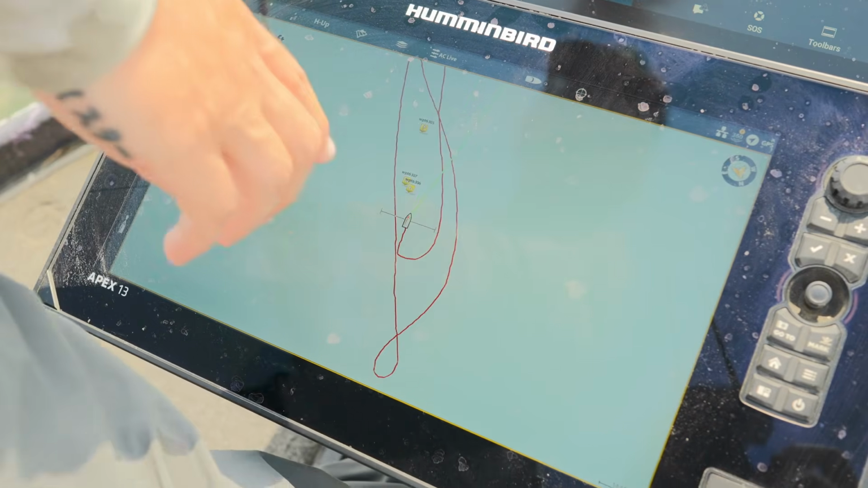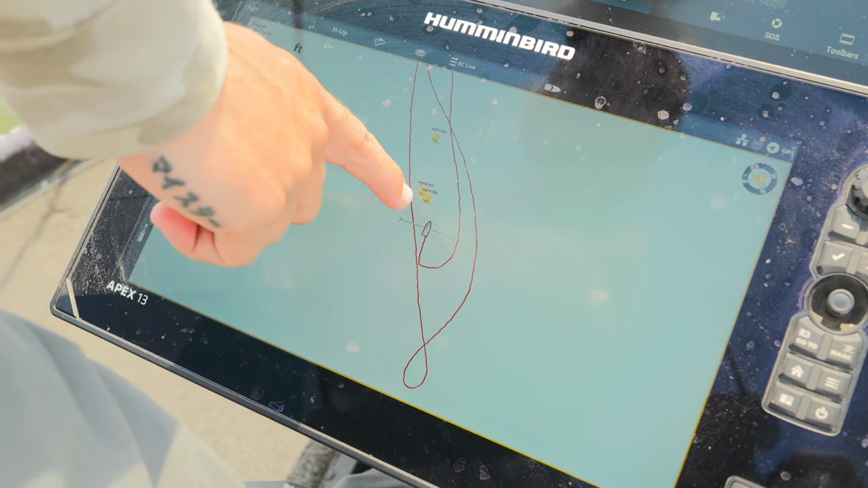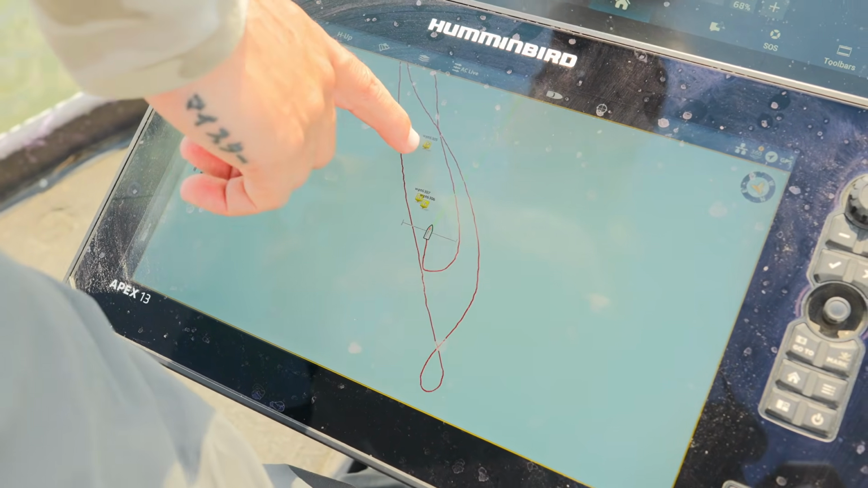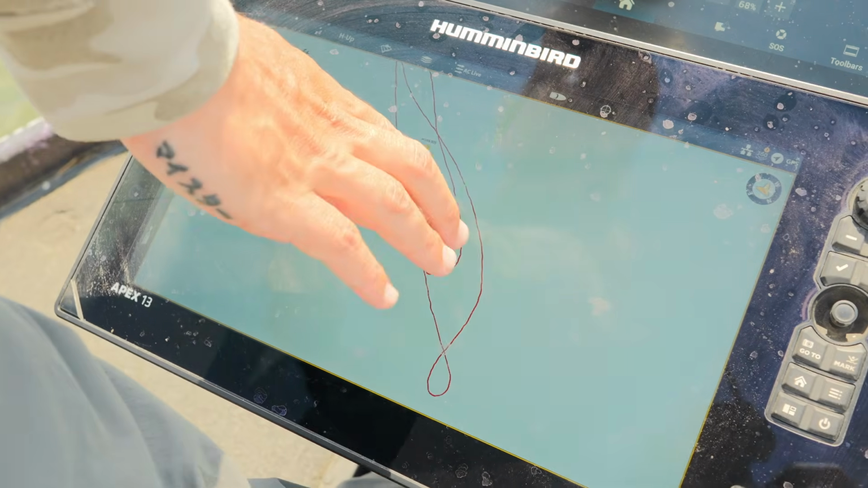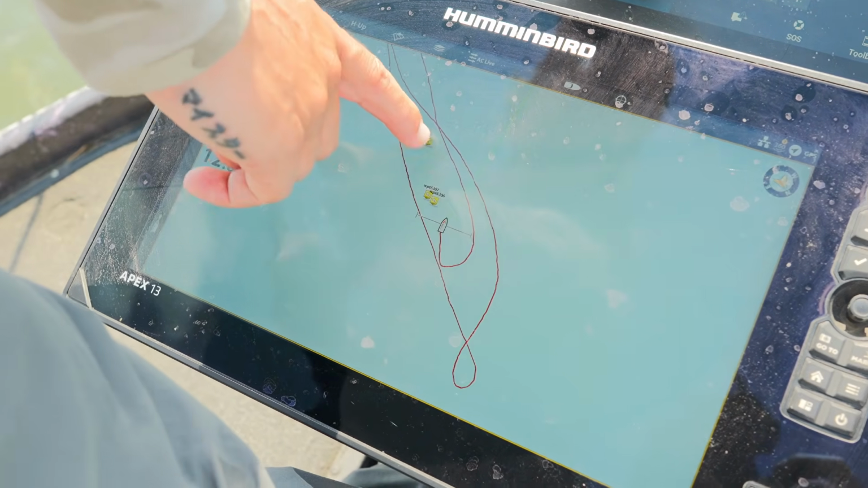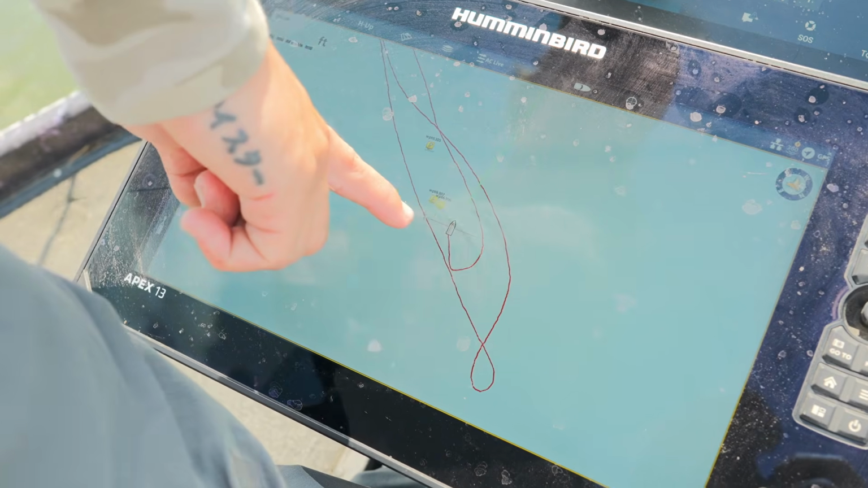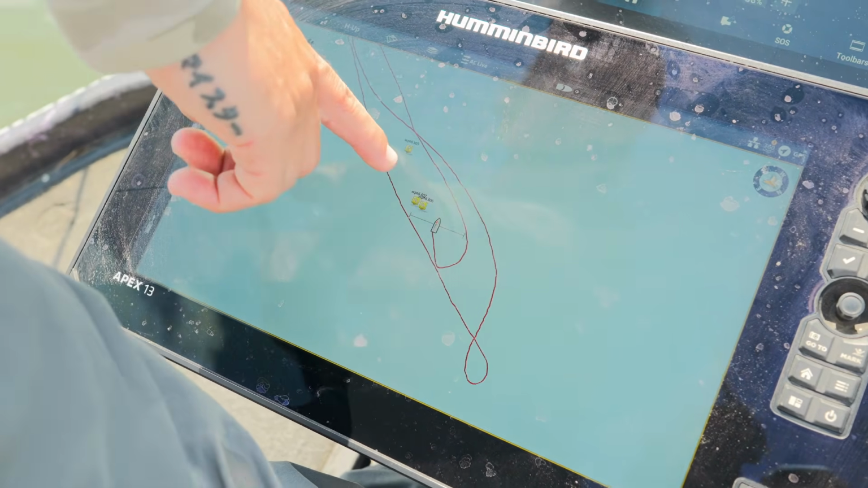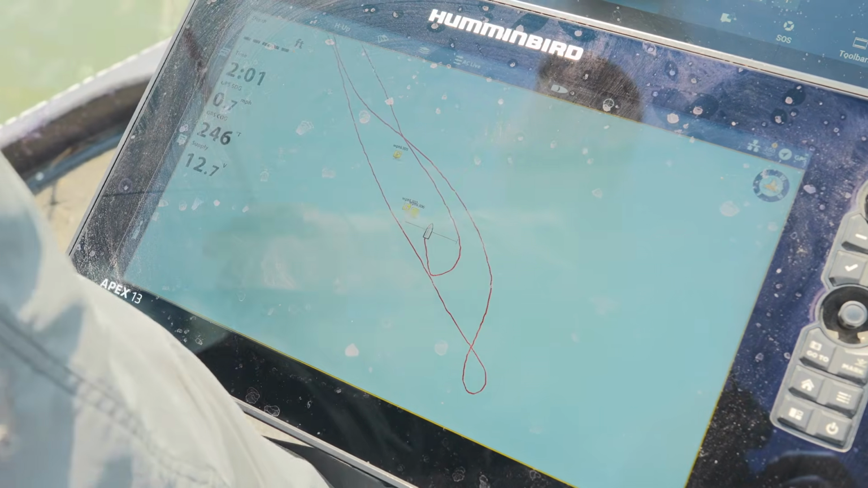Right here I've got 2 brush piles that I marked, and then also these are the rocks right here that I marked, and saw a couple of fish around that area. But we don't have any map of this place. It's a smaller lake, but you can still see the waypoints. I've got my range lines out here at 100 foot on each side, so I can kind of tell how far I am away from those waypoints.